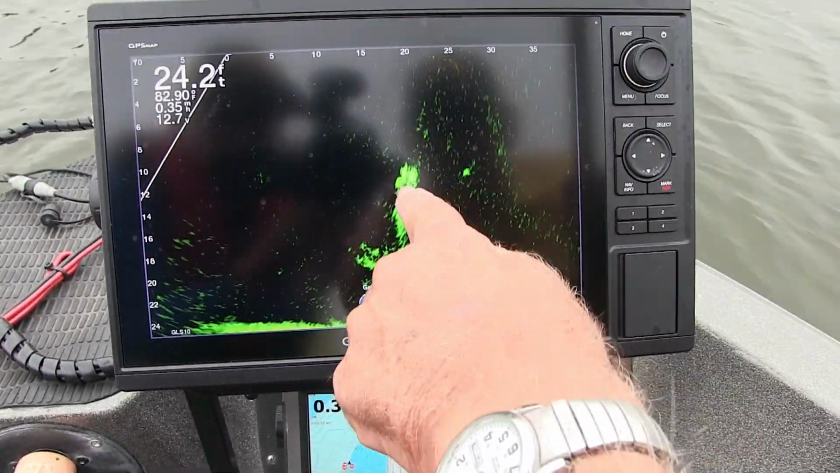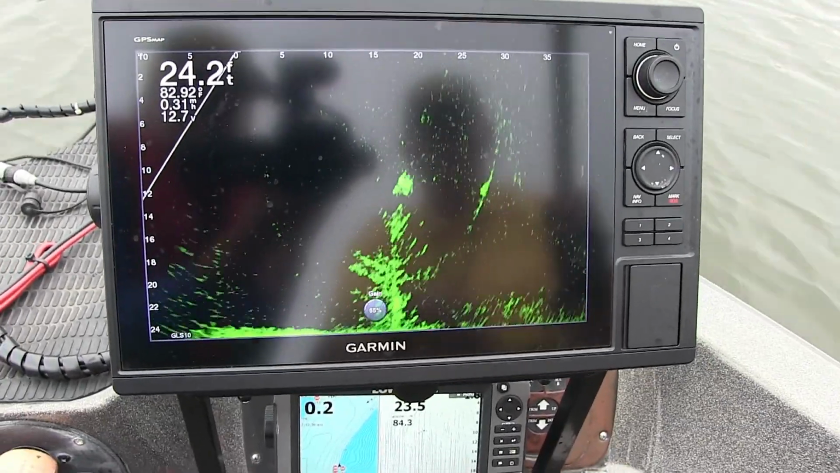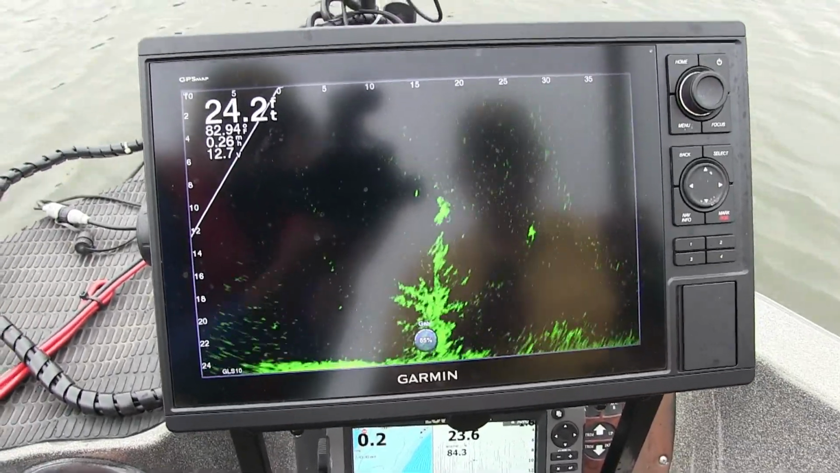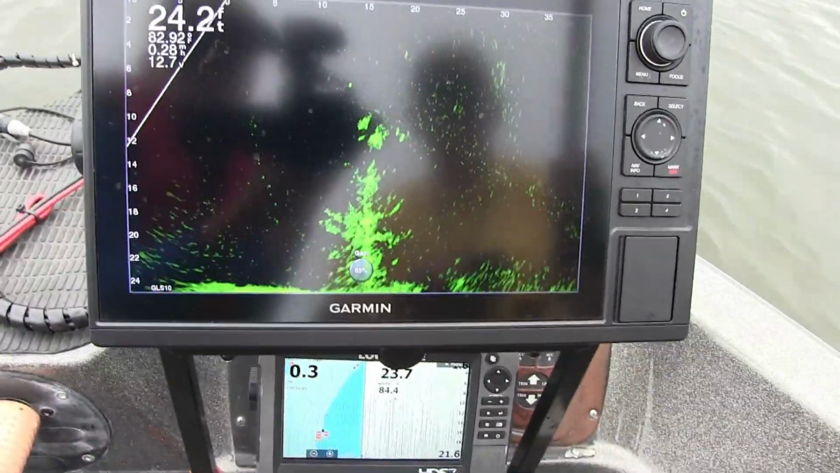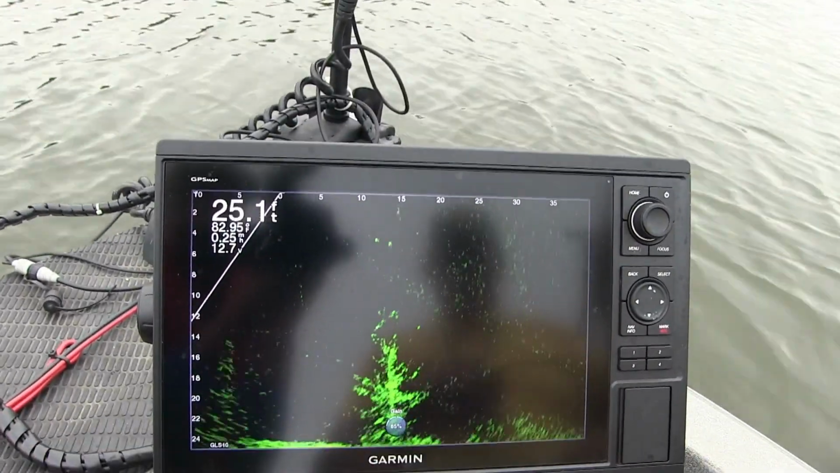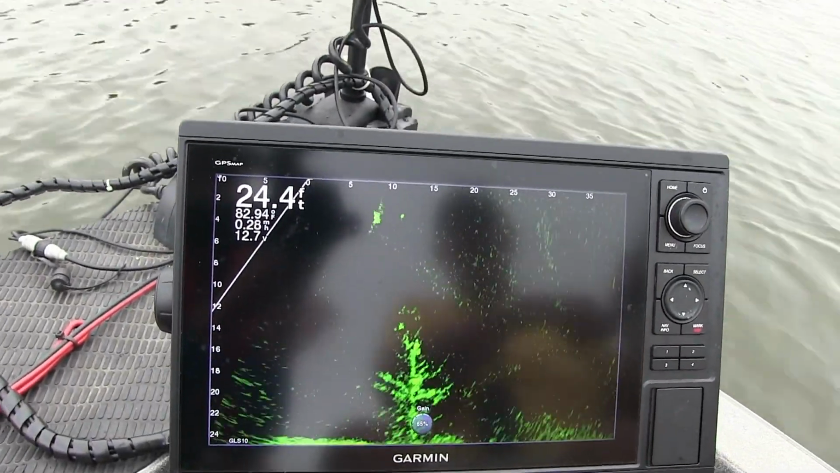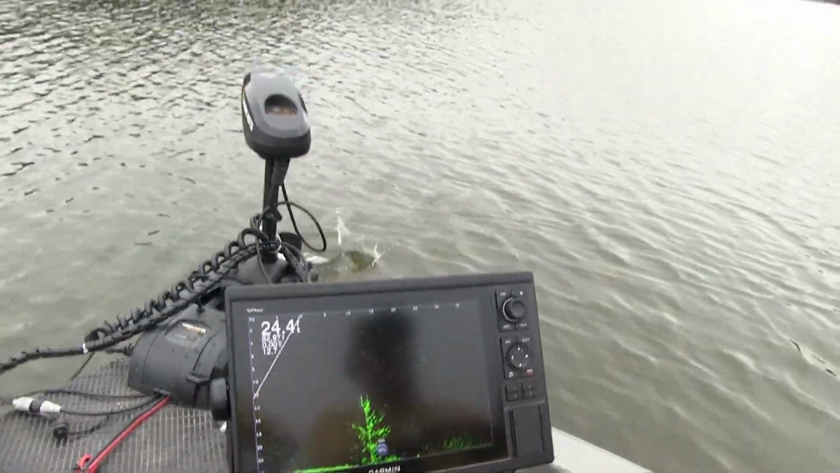Alright, I got fish sitting right on top of that tree right there. There he is. Let's see here what we got. Oh yeah.